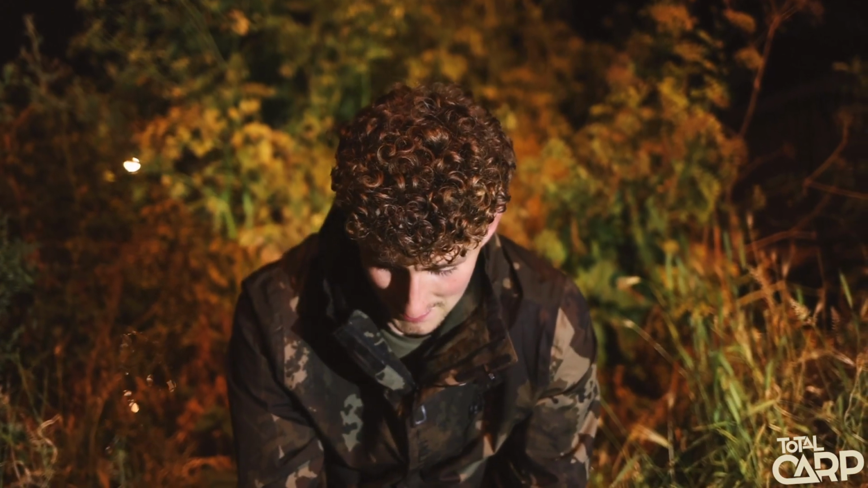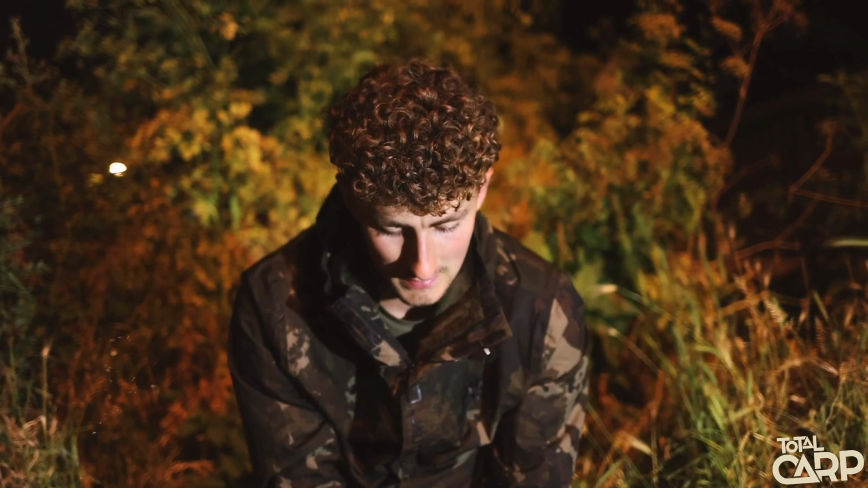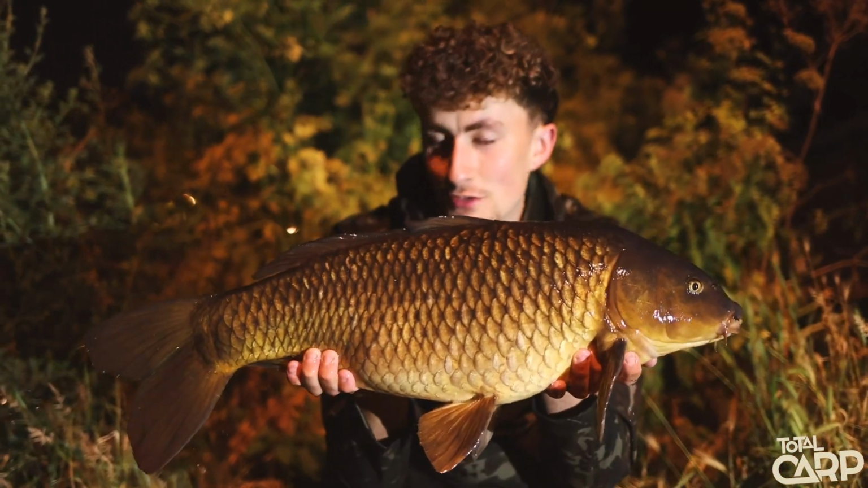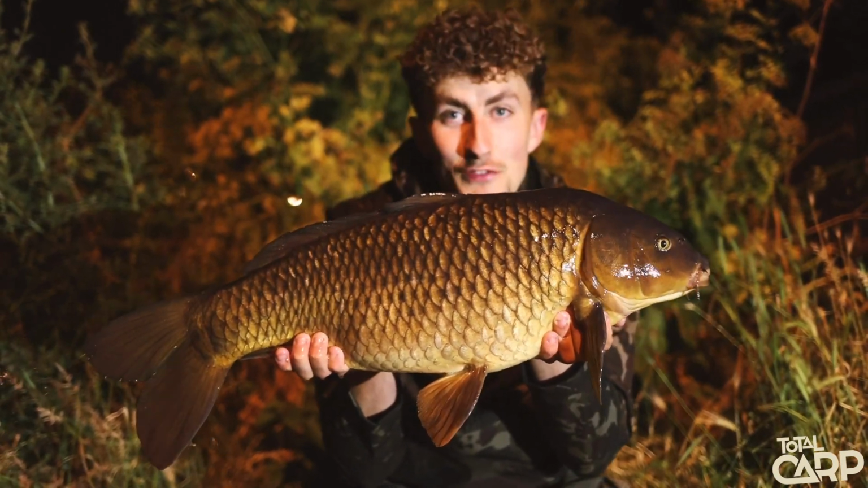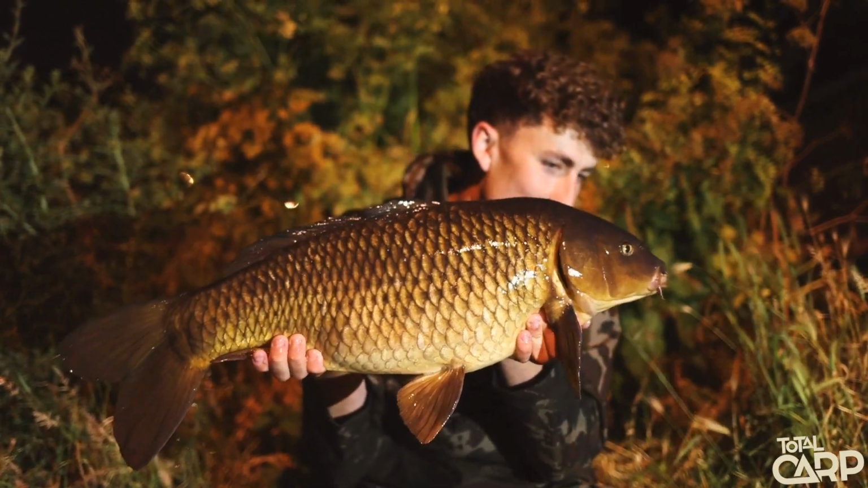Our first carp. I've not long gone to sleep. All the rods are out. And there we go, the first one. Only a couple of hours after getting the rigs in, so no doubt a few more bites are going to come before the morning. Not bad for the first one.